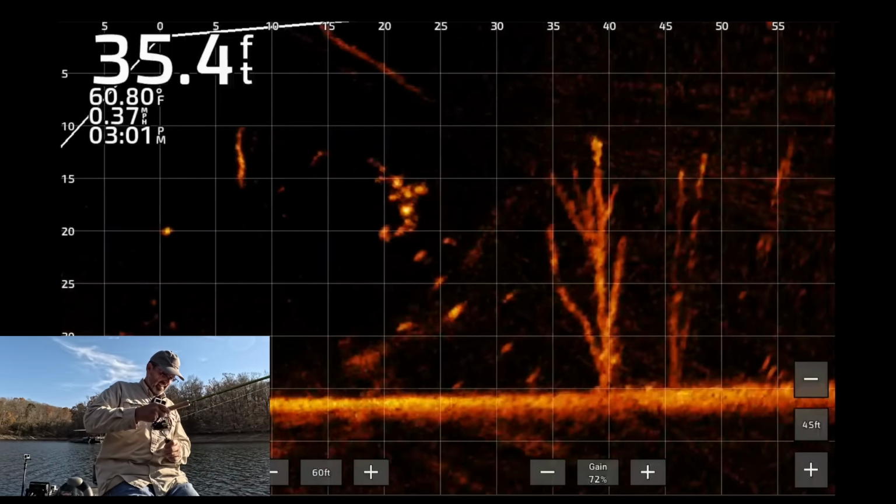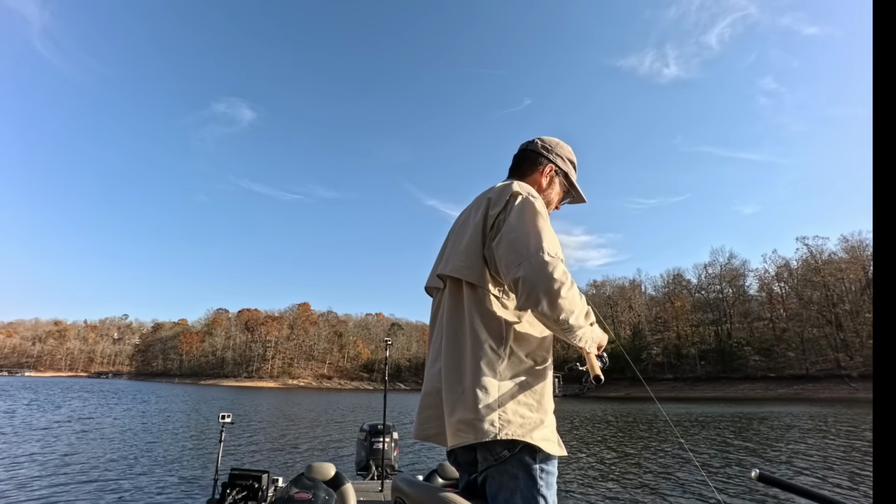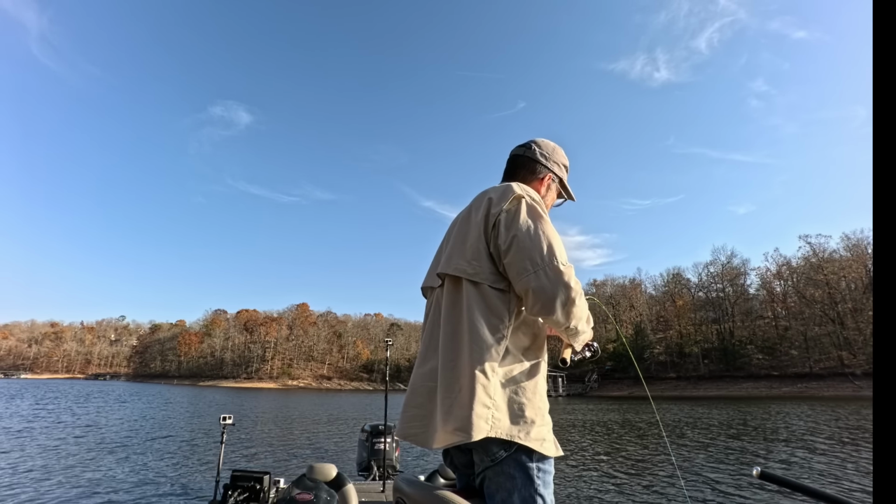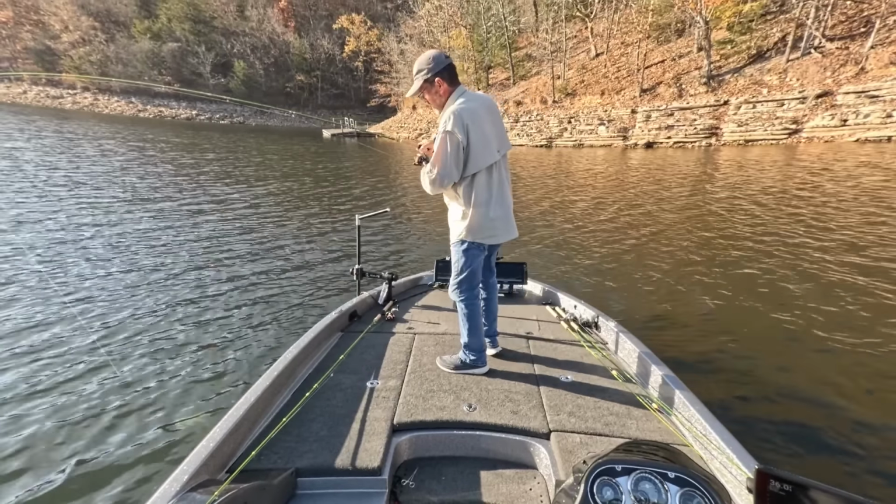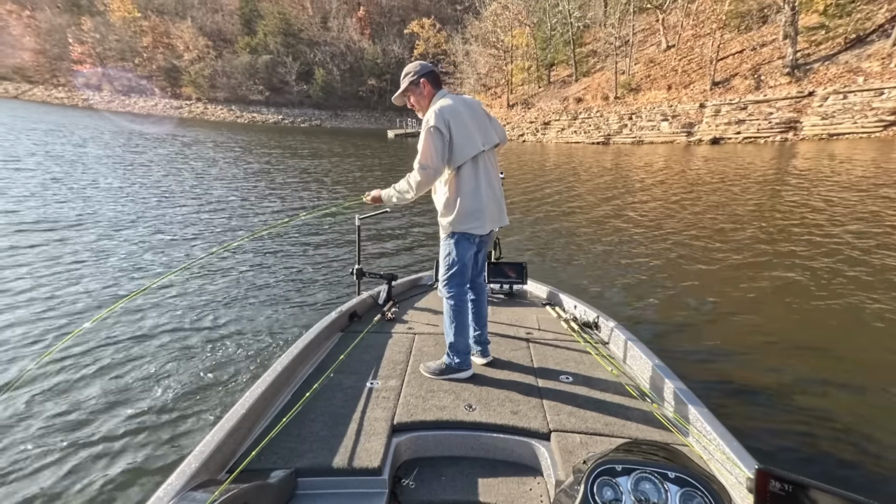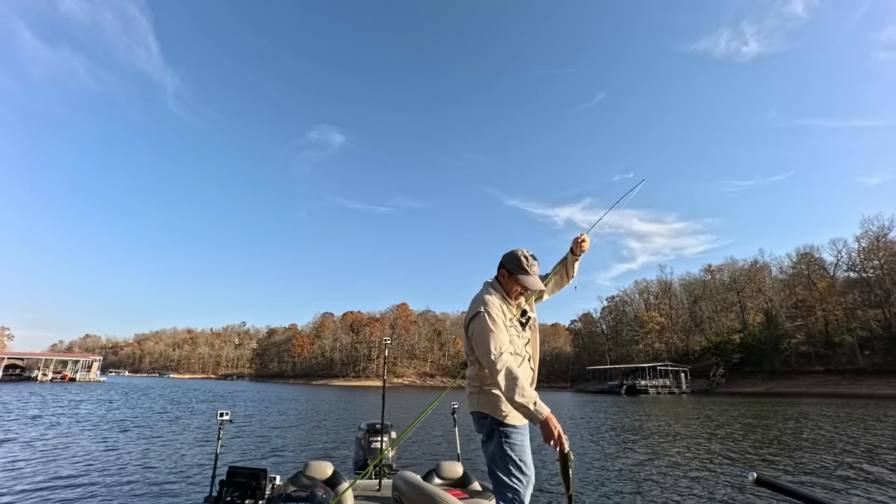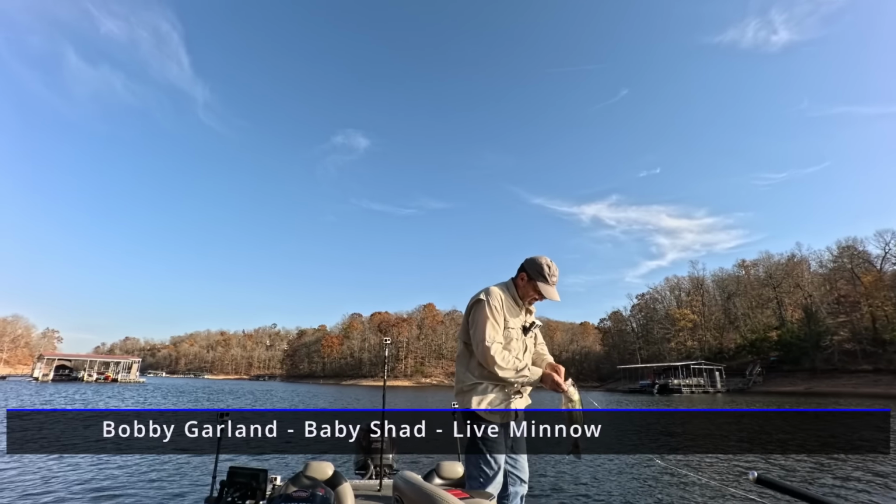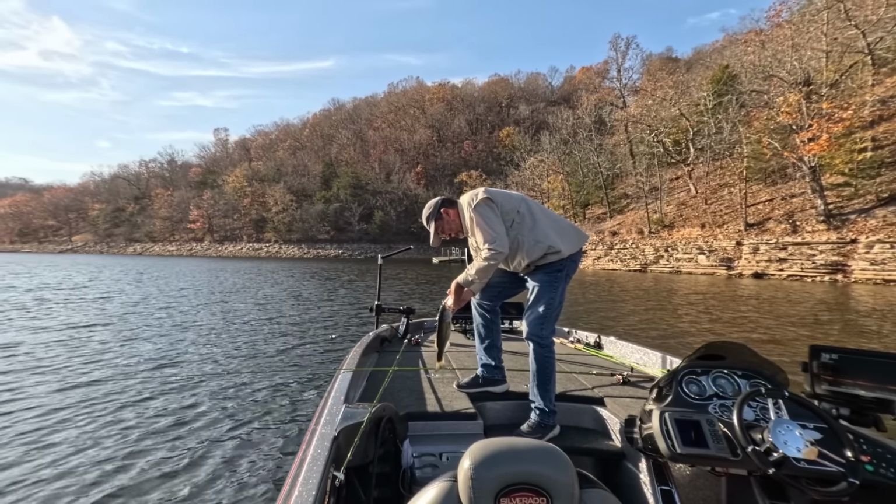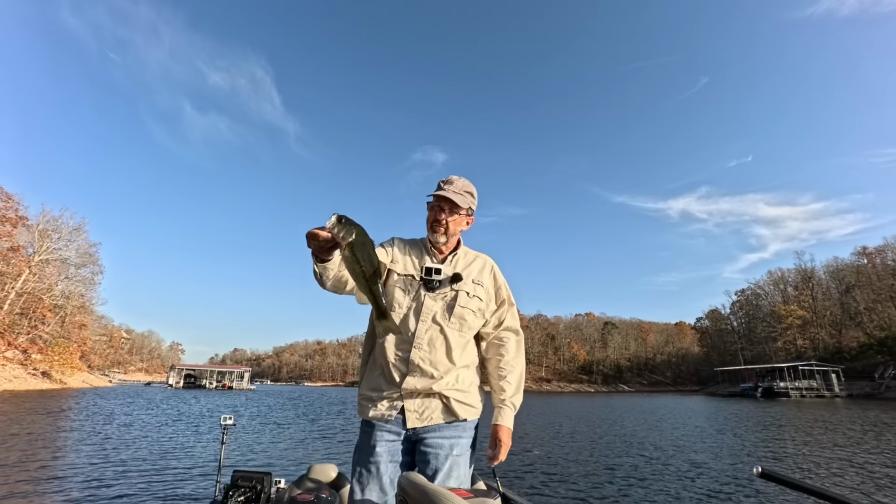Probably a white bass, be my guess. Nope, largemouth, looks like. That would be a keeper.